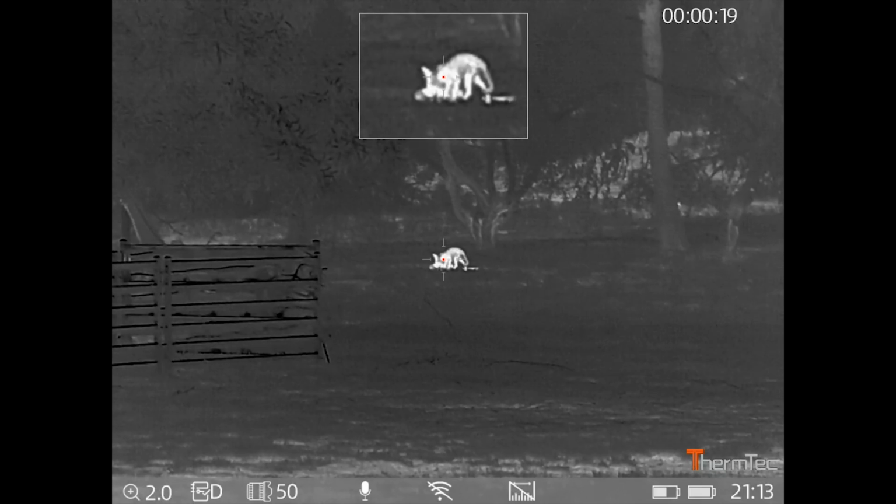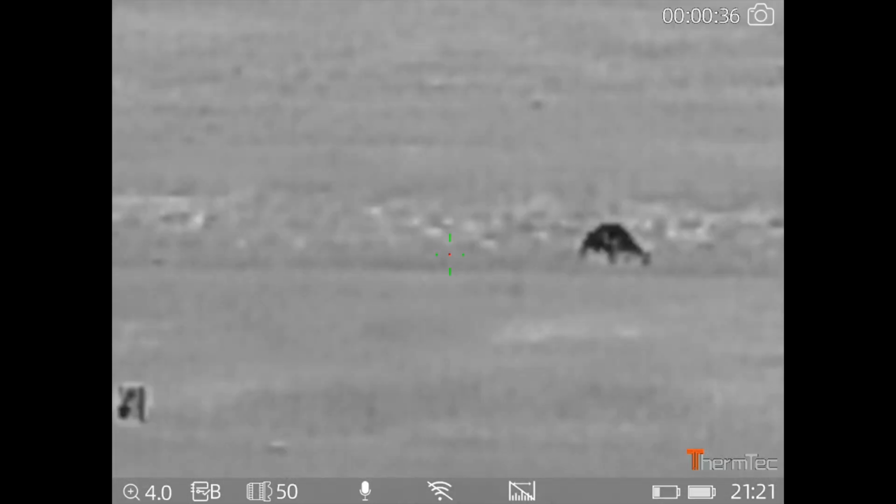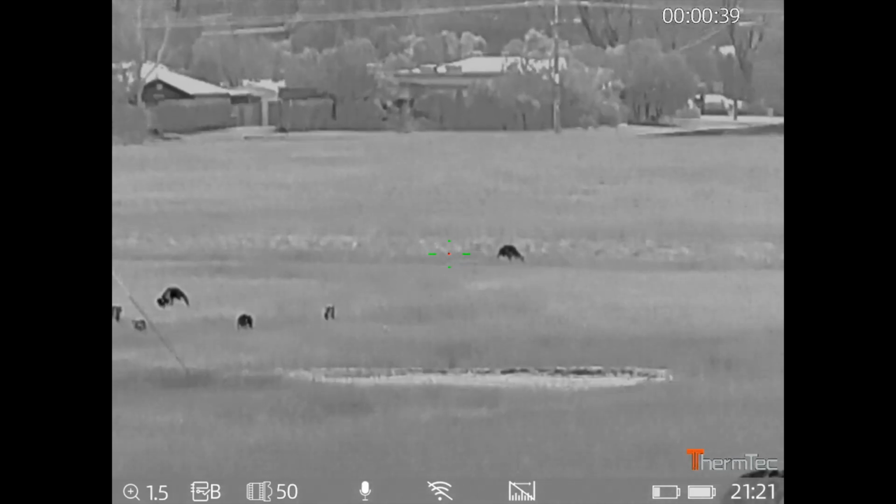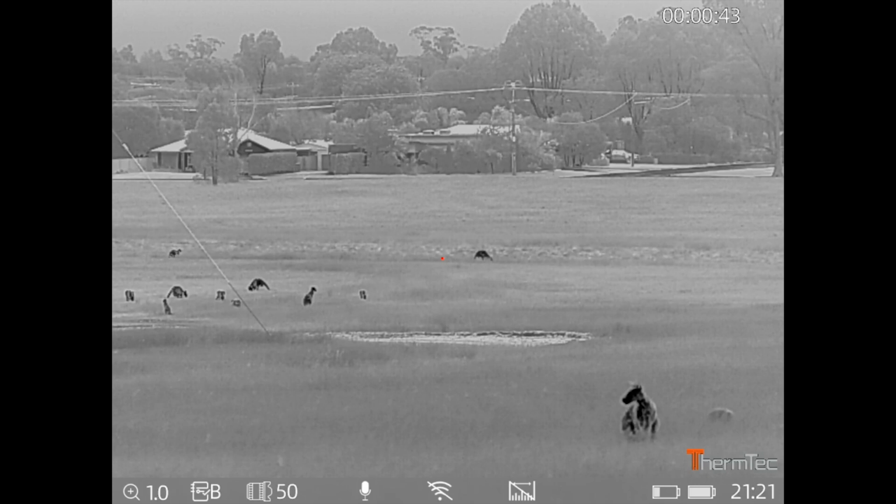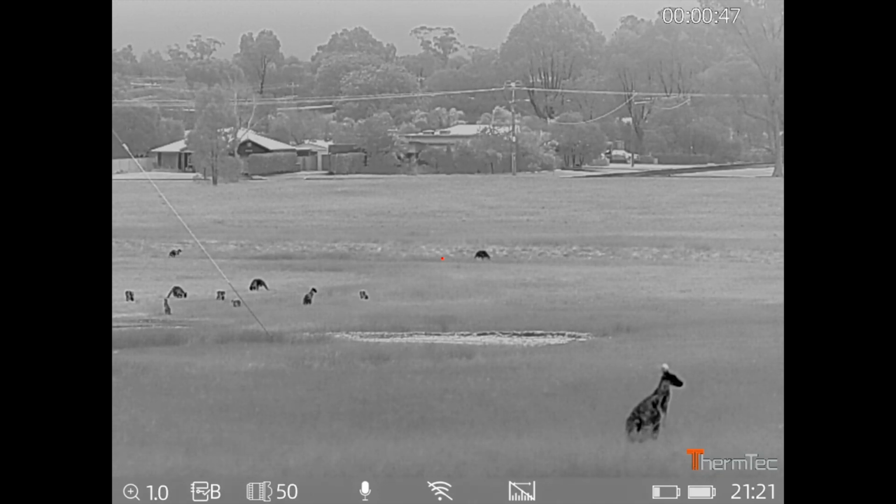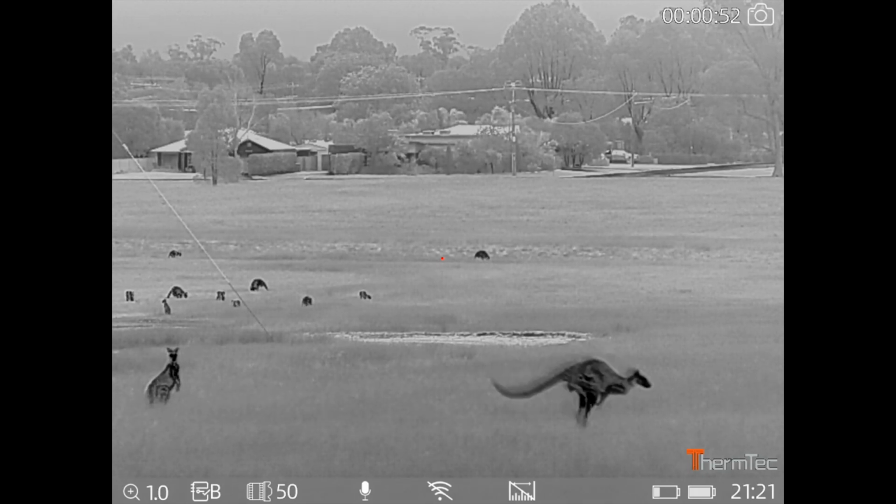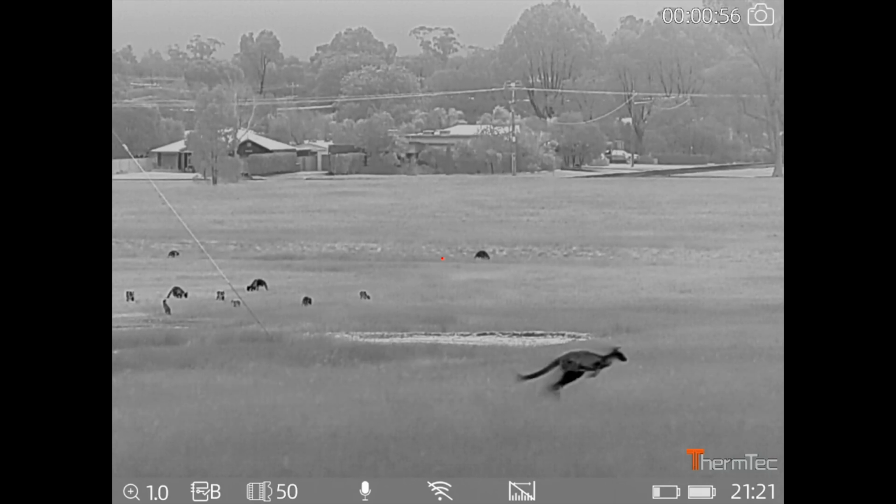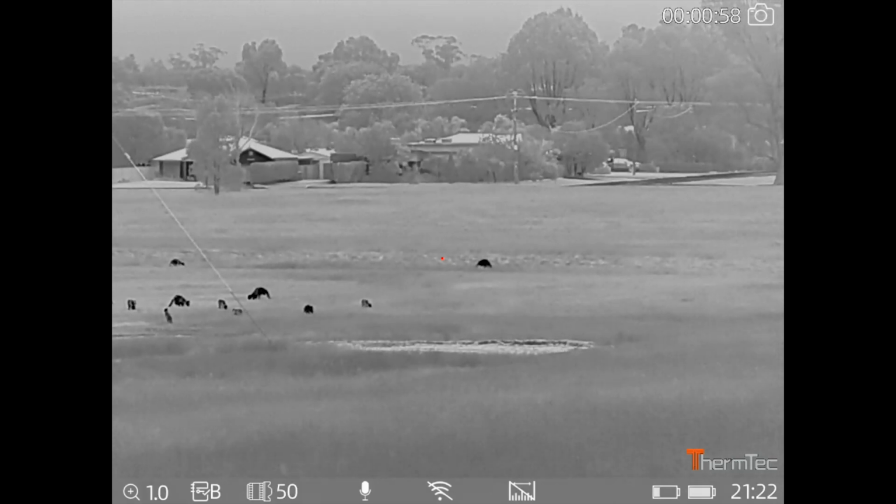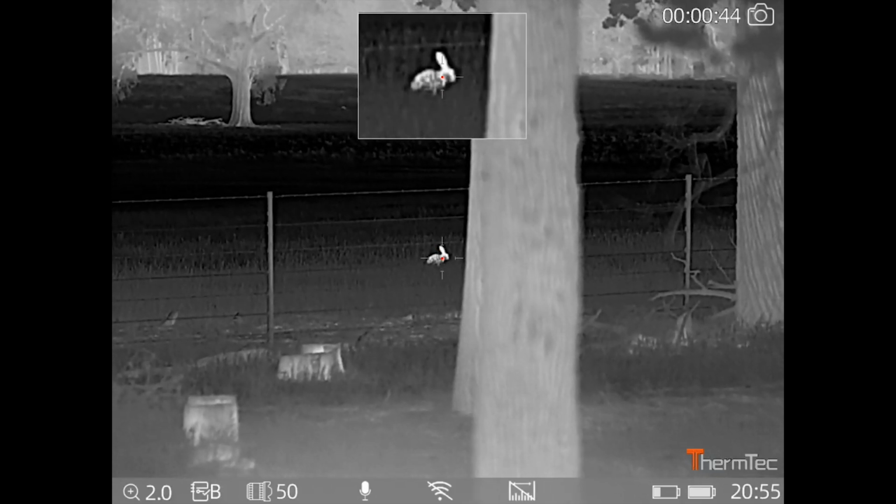The bit that everyone cares about is image quality, and I have to say, with sub 18 millikelvin and a 50mm lens with an f1 aperture, image quality is fantastic. The clips that I've been showing you, some of them have been in the rain, some in hot weather. I just find I see everything I need to see, and this has really lived up to any expectations I had. When you hear those numbers you think, oh, this is going to be good, but then you use it, and image quality is fantastic, and I rate it as probably the best that I've actually used.